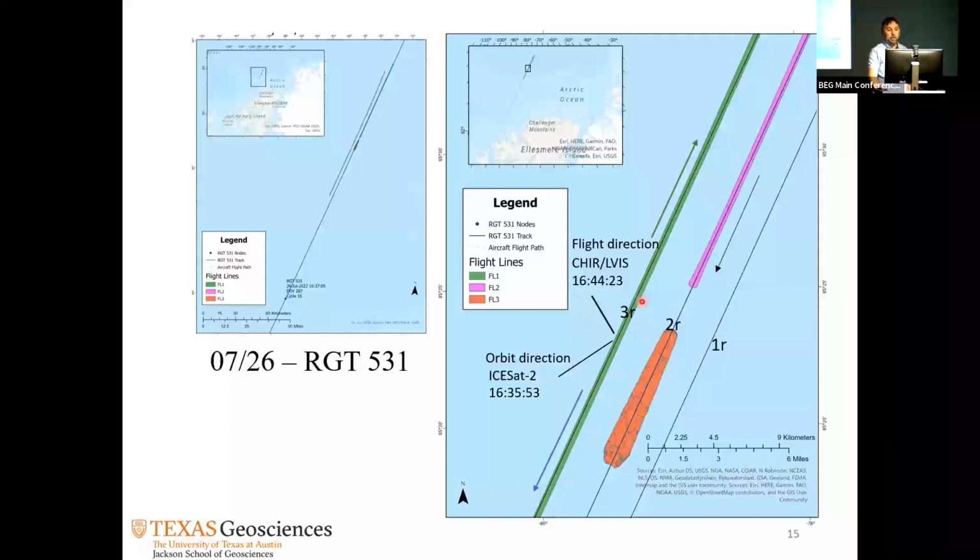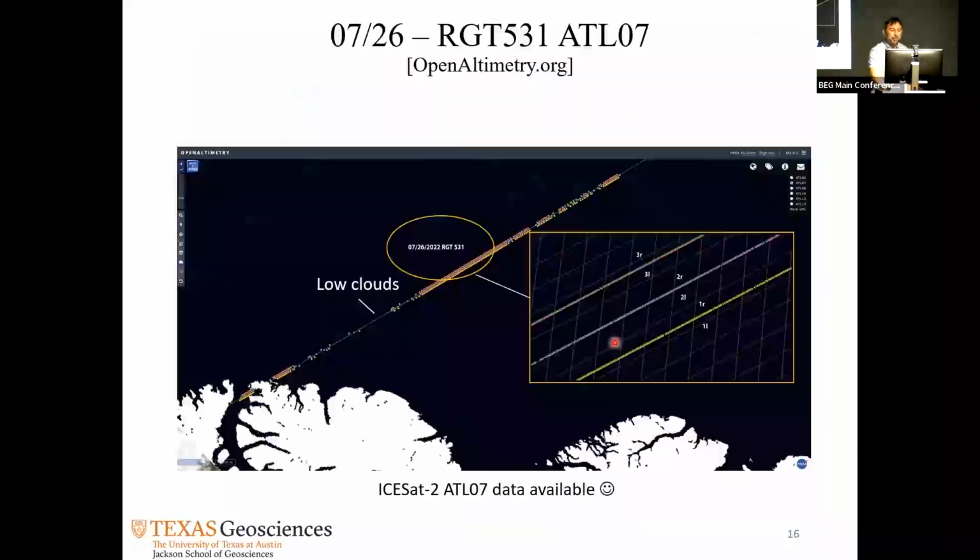So this green line is a really nice, good line. We flew northbound when the satellite was coming southbound. And we really caught it by this much at this location. So the closest we got to a coincident exact surface was around 8 minutes. And I think that's a big success. So here it is. If you go to Open Altimetry for that exact location, this is what we got. This is the data. There is good, nice data. And there is 3 pairs of